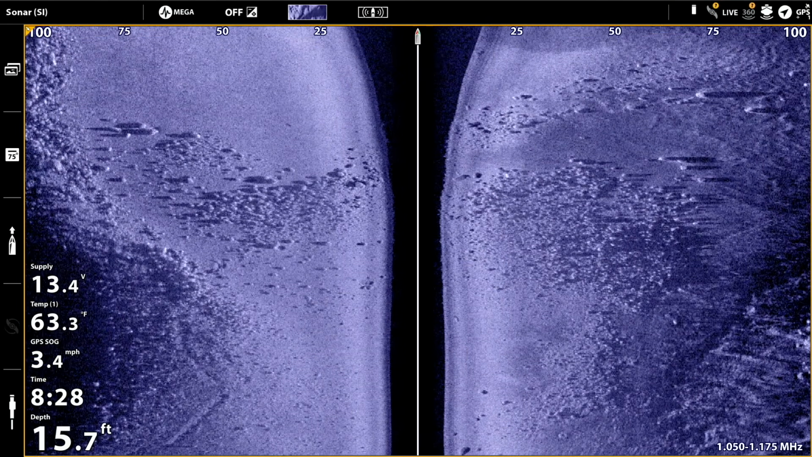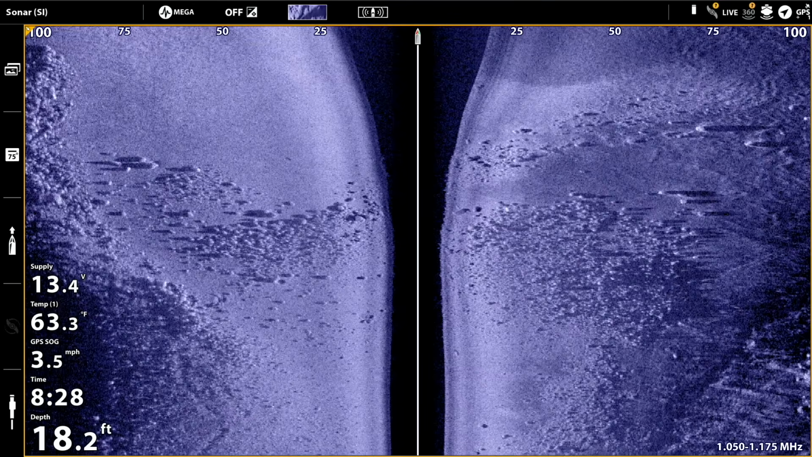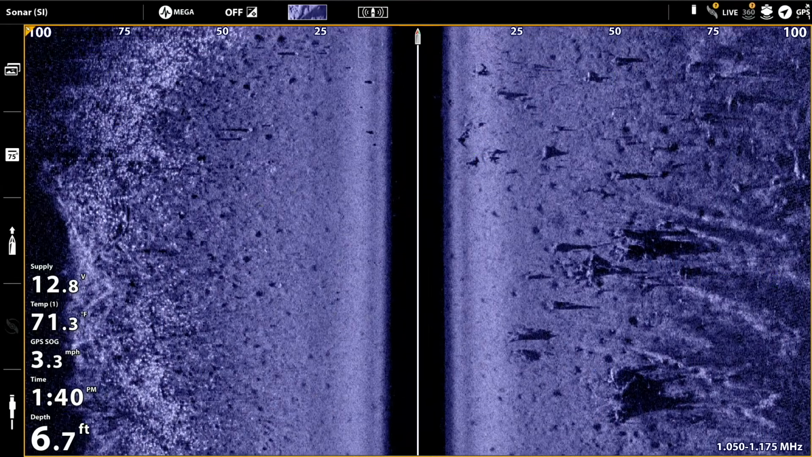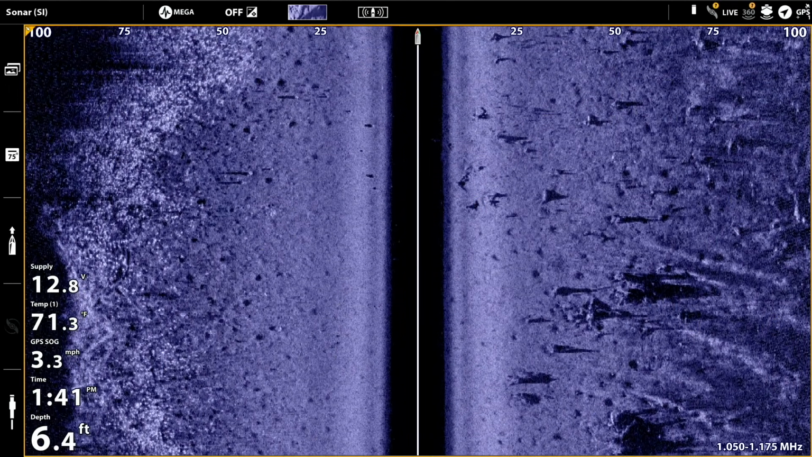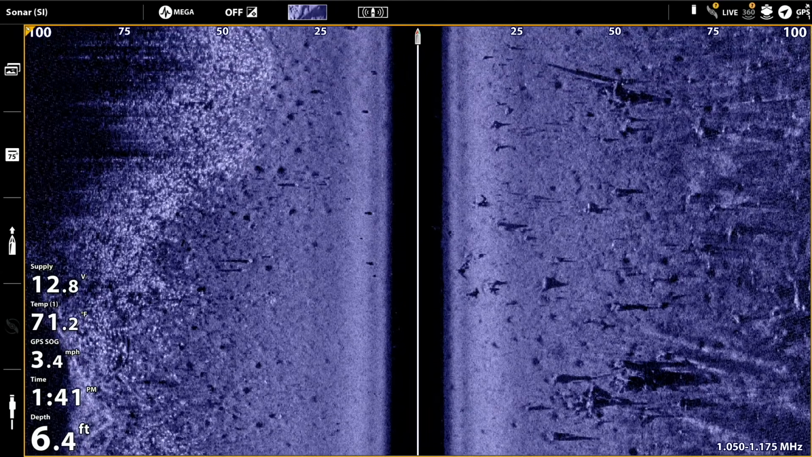Start with a side imaging range of around 100 feet. Now remember, that's 100 feet on the left side of the boat and 100 feet on the right side of the boat. That 100-foot side imaging range represents a really nice balance between reach, how far I'm looking to either side of the boat, and the detail that I can expect in my side imaging view.